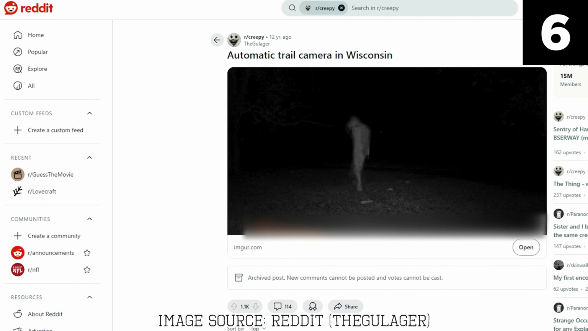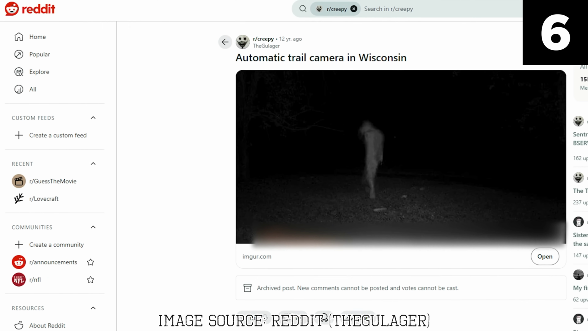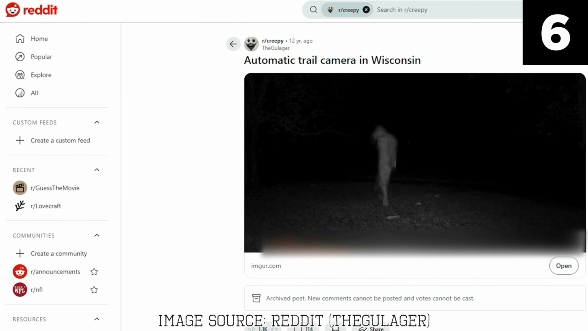This photograph, shared widely on Reddit, depicts a dark, humanoid figure cloaked in a long, flowing robe, standing ominously among the trees. The figure's presence, starkly contrasted against the natural backdrop, has been the subject of much online debate, as well as encouraged a deeper dive into local lore and theories about what this entity might be.